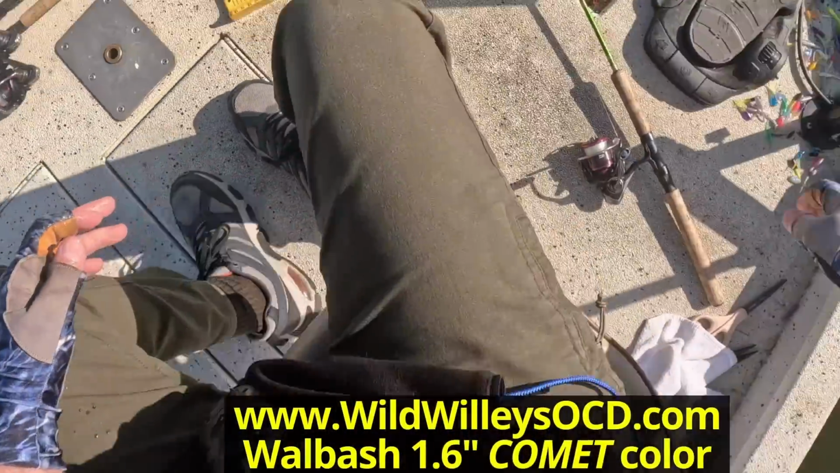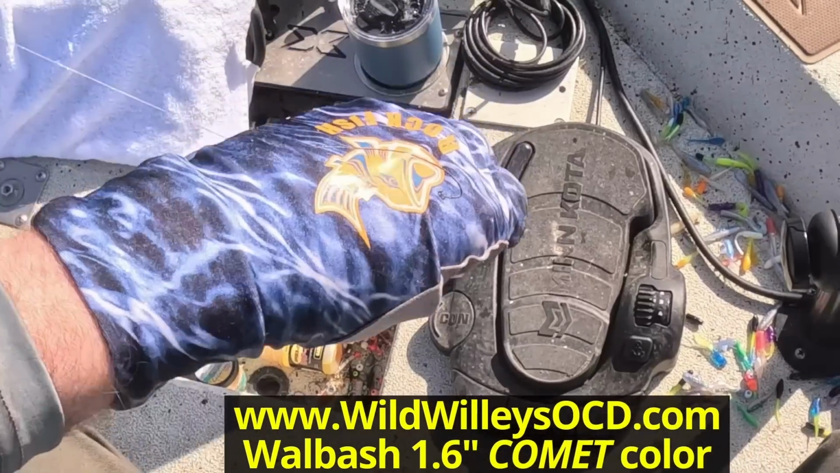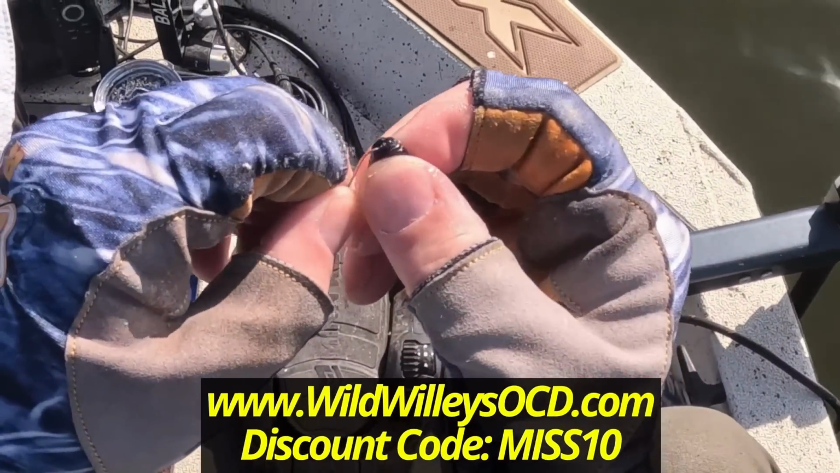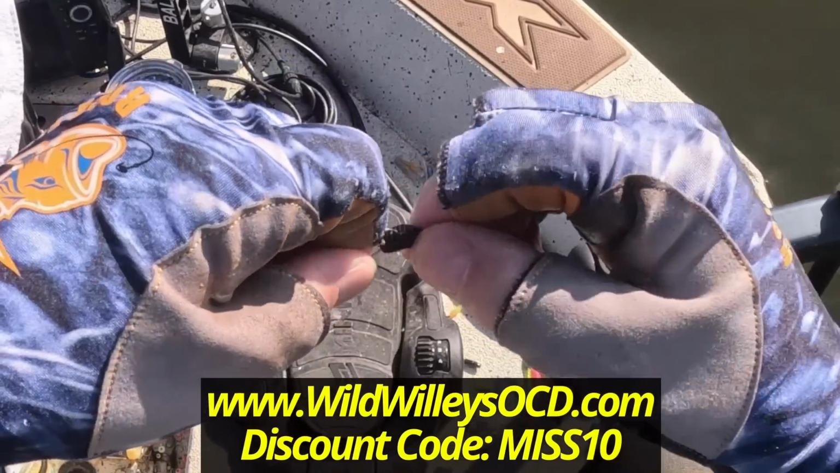They are just eating up this Wild Willie's OCD. These little baits are awesome, and they're durable, and they were putting fish in the boat.